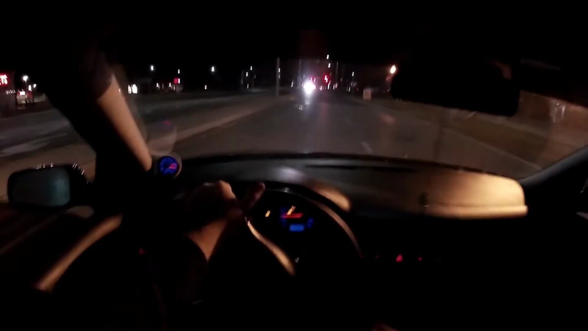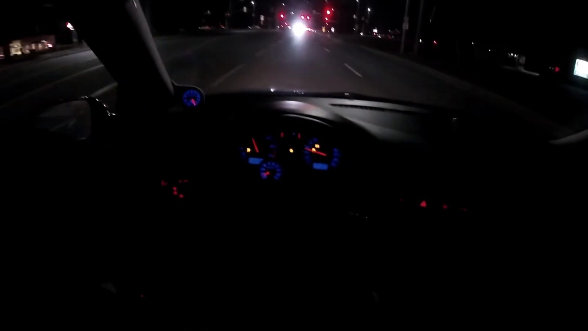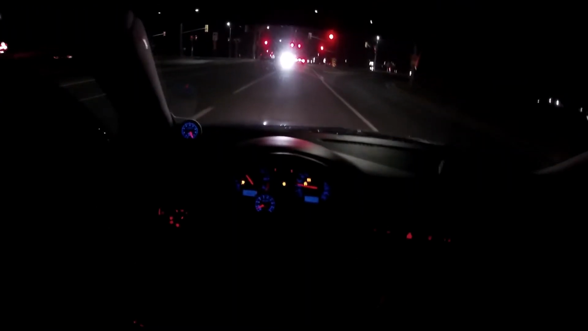I might even roll the windows up just until we get out of town here. Oh, it's been a few months I've been driving this thing. You guys asked how much horsepower it makes and all these crazy questions. Is it built? What kind of turbo? I'm going to answer some of them that come to the top of my head here.